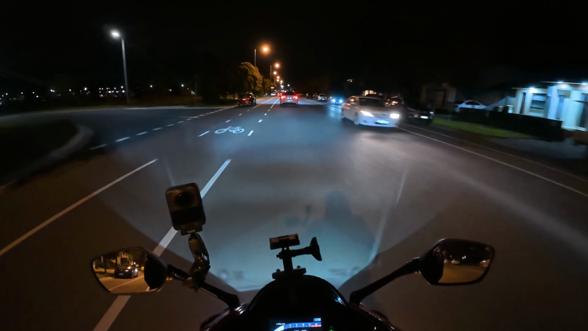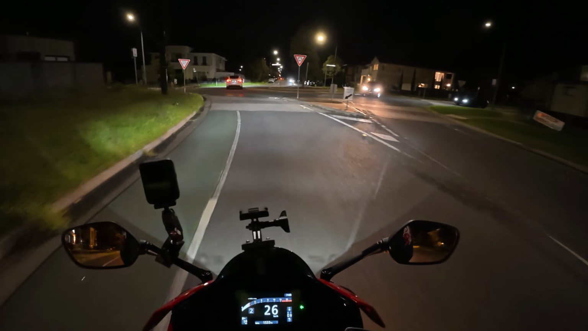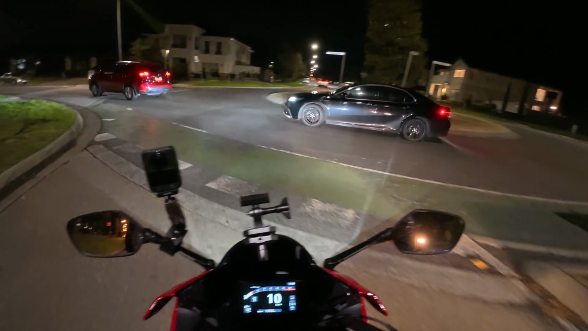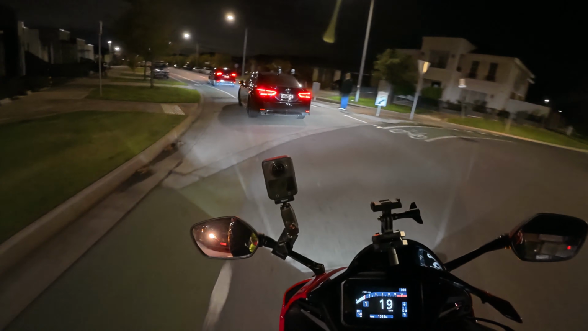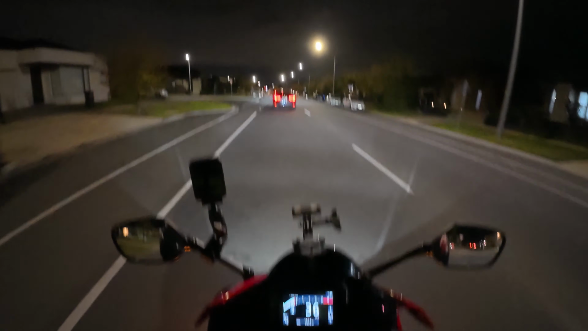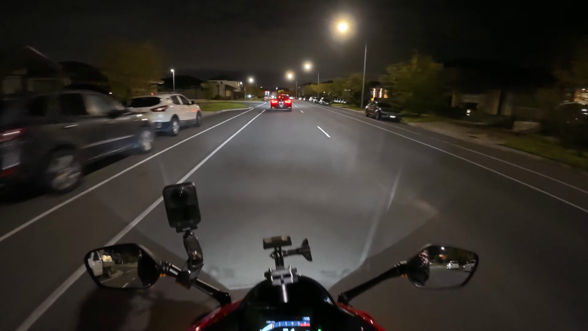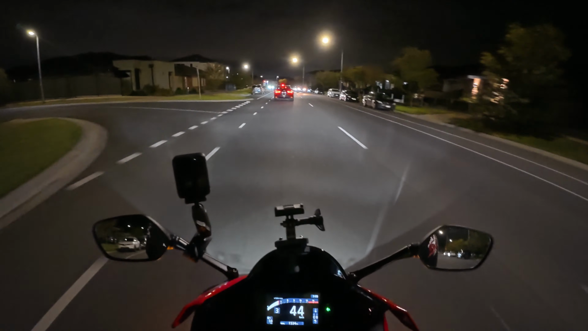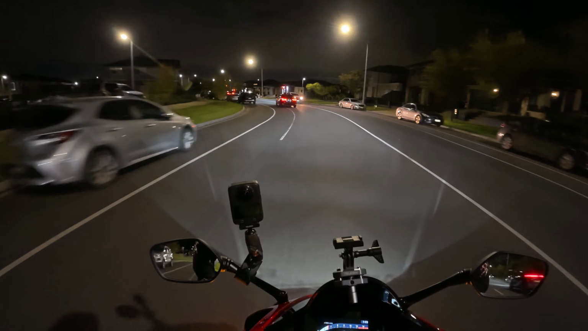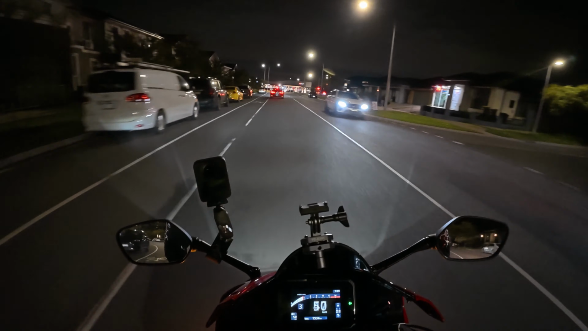It's crazy. But yeah, as for riding at night, if there was no wind, it's actually fine. I feel like cars are more visible, if that makes sense, because of their headlights and stuff. I'm only a bit sketchy tonight just because of the wind, but practice, I suppose.